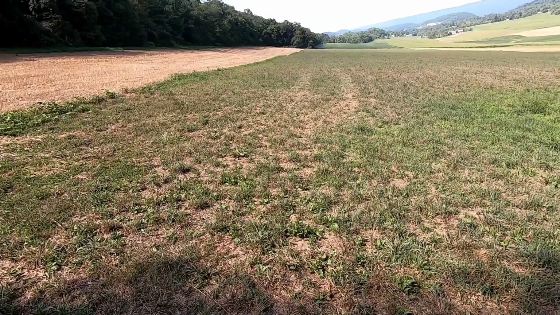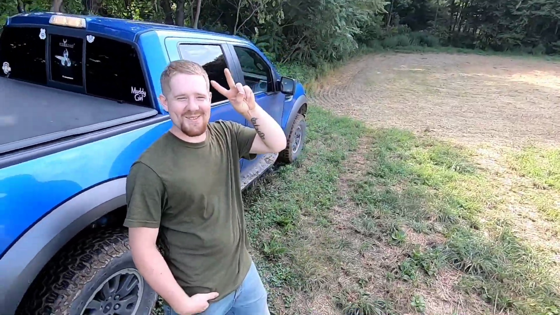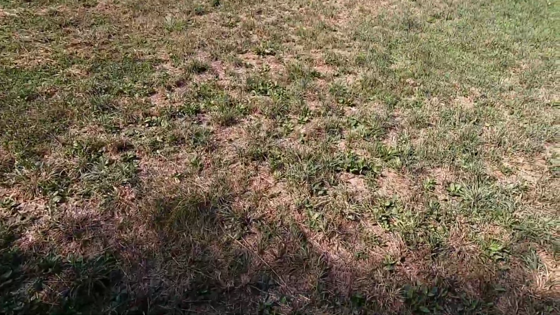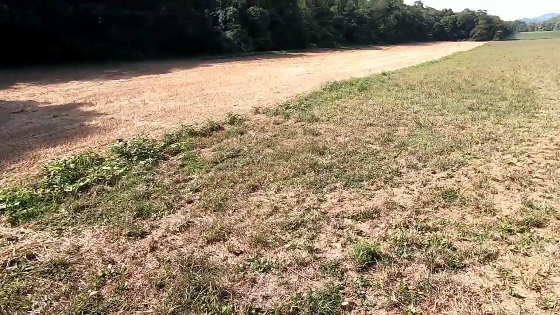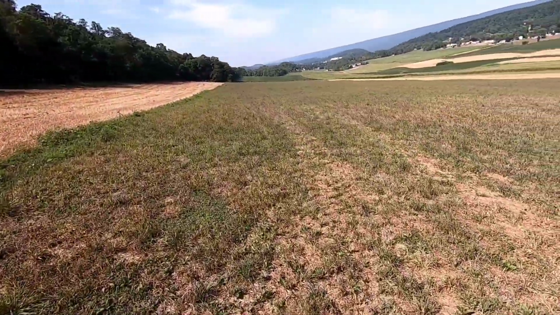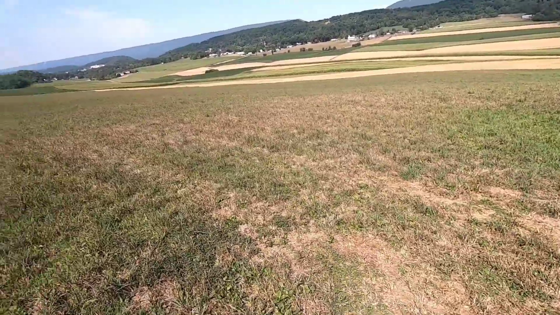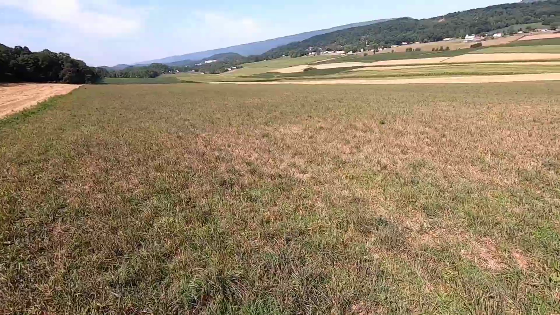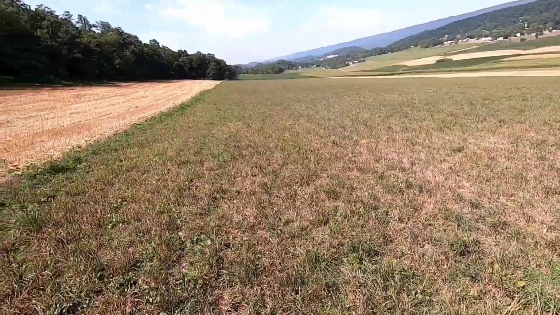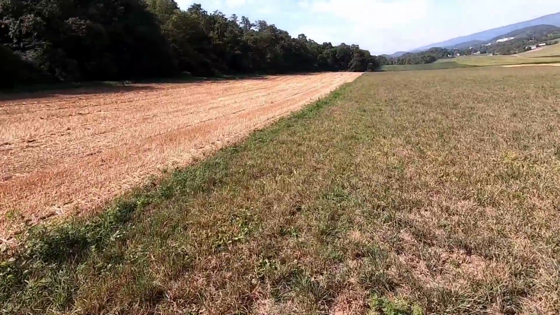Out here today checking the scouting cameras for upcoming deer season. We're here with Ginger Billy. What's up, guys? Once again, we're going to go out here and see if we can get some of these tank bucks in these nice fields that these farmers are allowing us to hunt this year. As you guys can see, it is just soybean, corn, soybean, grass field, hay field. I mean, this is a prime location to come in here and archery hunt.